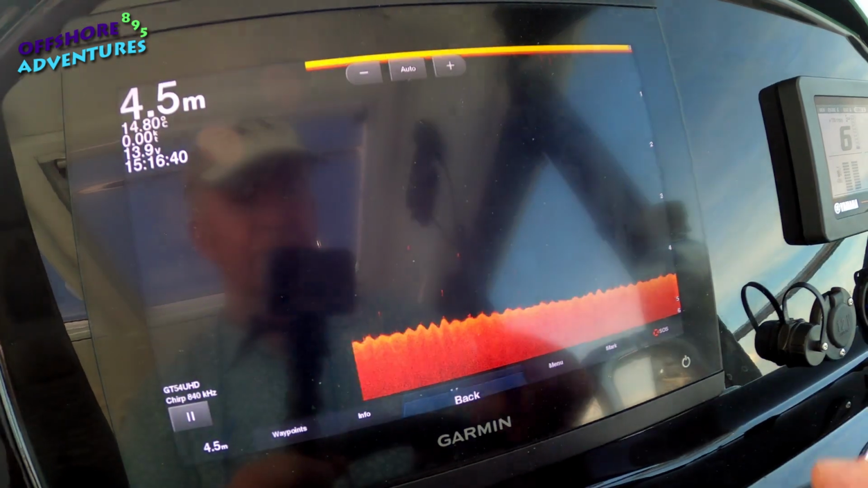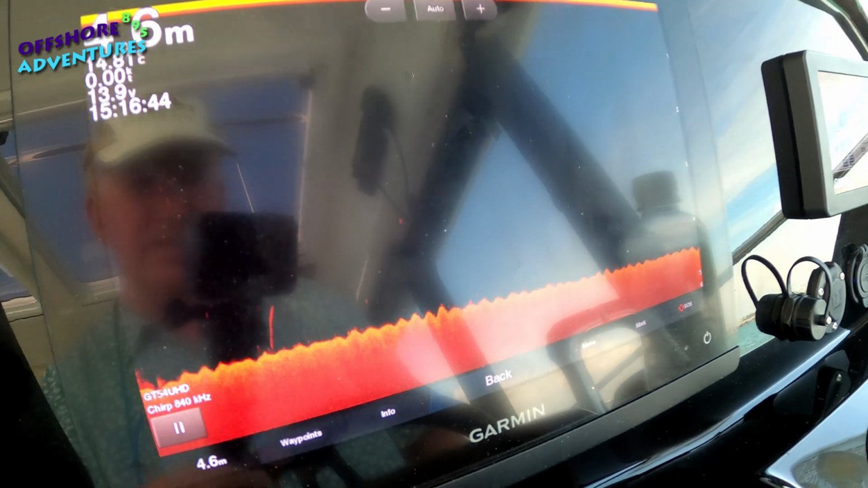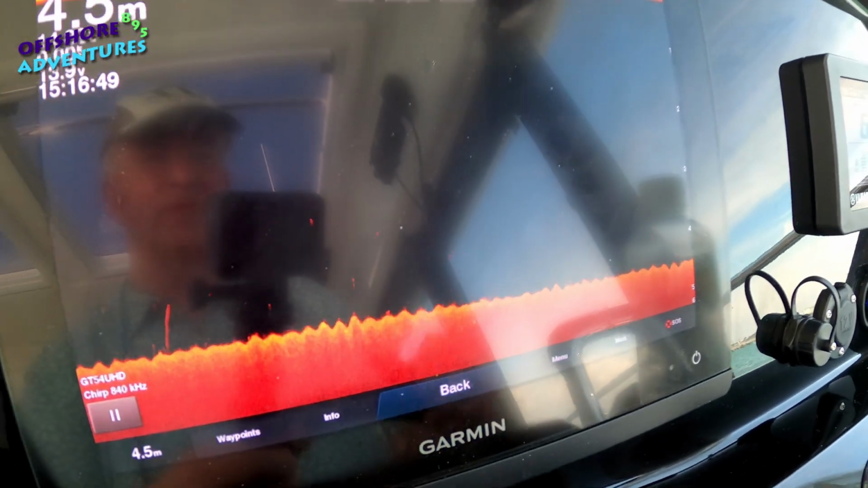So you can then go back to your combo screen, and you can, for example, bring up the clear view screen by maximising that. That gets rid of a lot of that noise and gives you an ability to see images sometimes a bit more clearly.